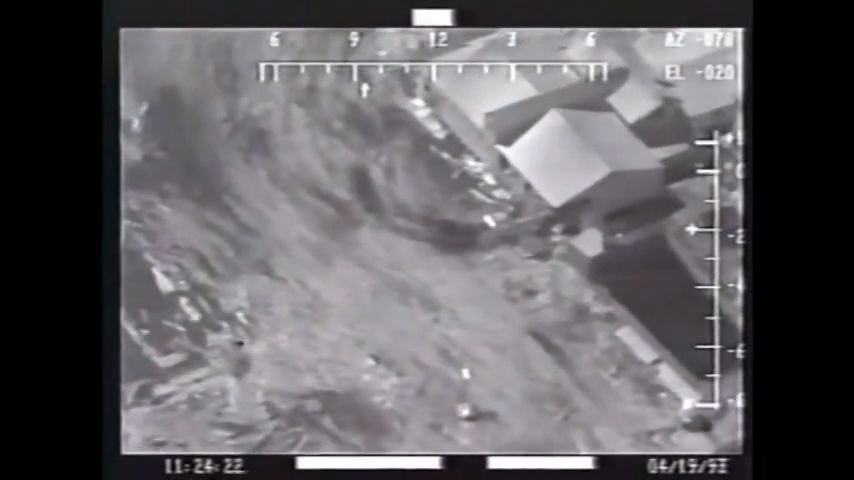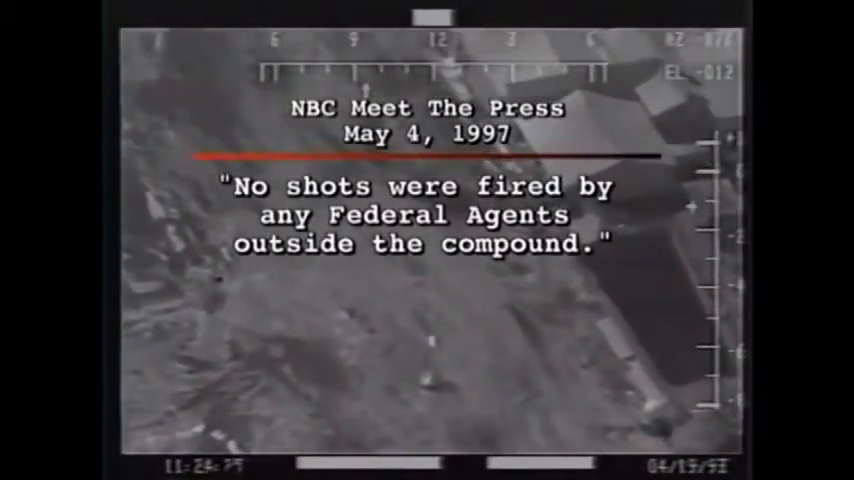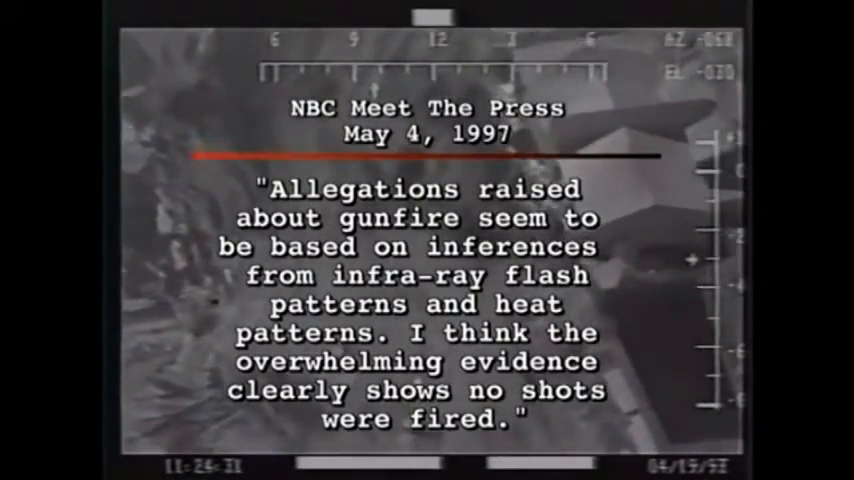Interviewed on NBC's Meet the Press on May the 4th, 1997, FBI Director Louis Freeh stated that no shots were fired by any federal agents outside of the compound, and that allegations raised about gunfire seemed to be based on some inferences from infrared flash patterns and heat patterns. I think the overwhelming evidence clearly shows that no shots were fired.